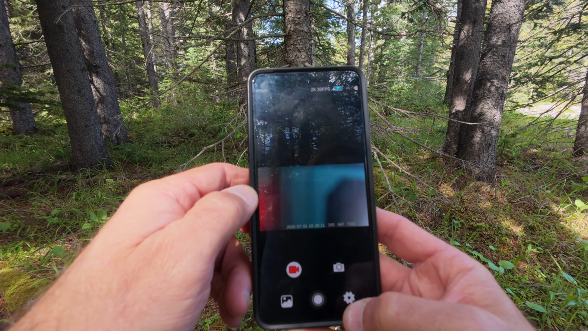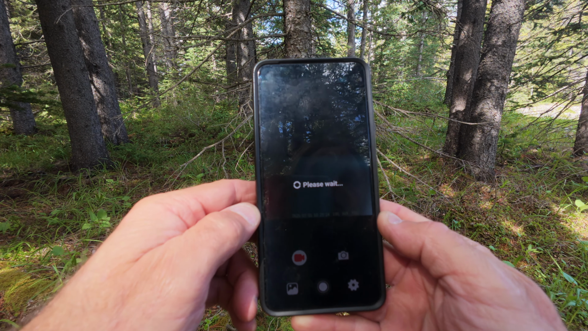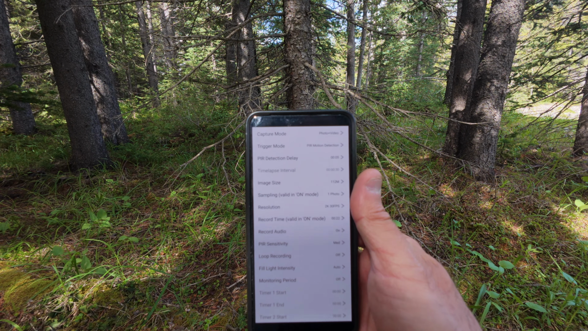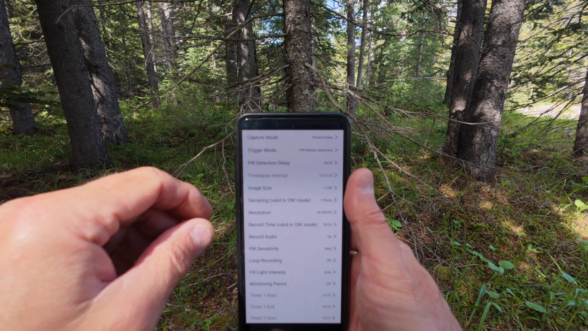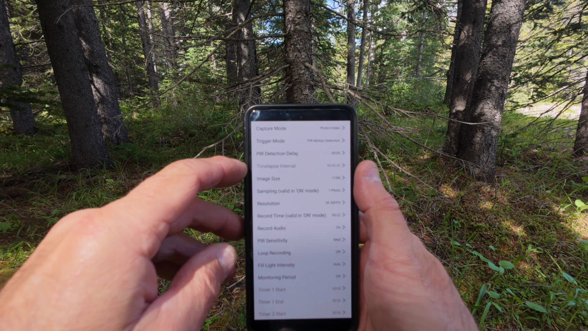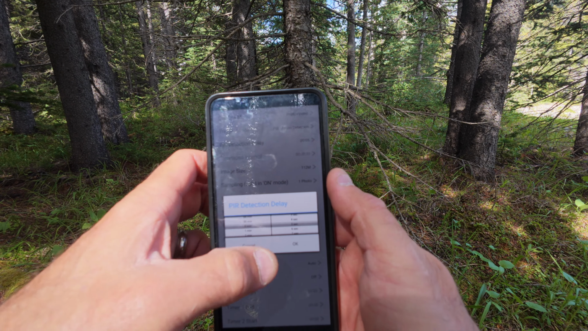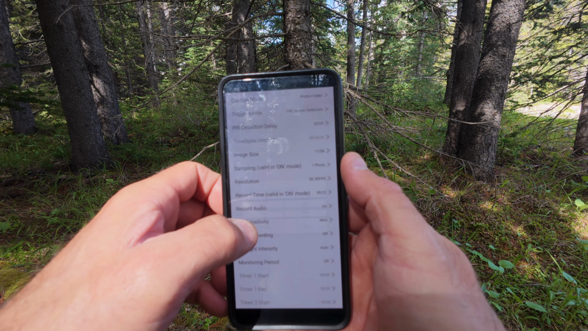Okay, now at this point we are on a camera mode, and we'll go into the menu, which is the settings, and those are my preferred settings. How you're gonna set it, it's up to you. I have the capture mode set as the first thing, to photo and video. The PIR detection delay, I have it set to 0.05 seconds. There are different options that you can choose, but I want to trigger the camera pretty quickly.